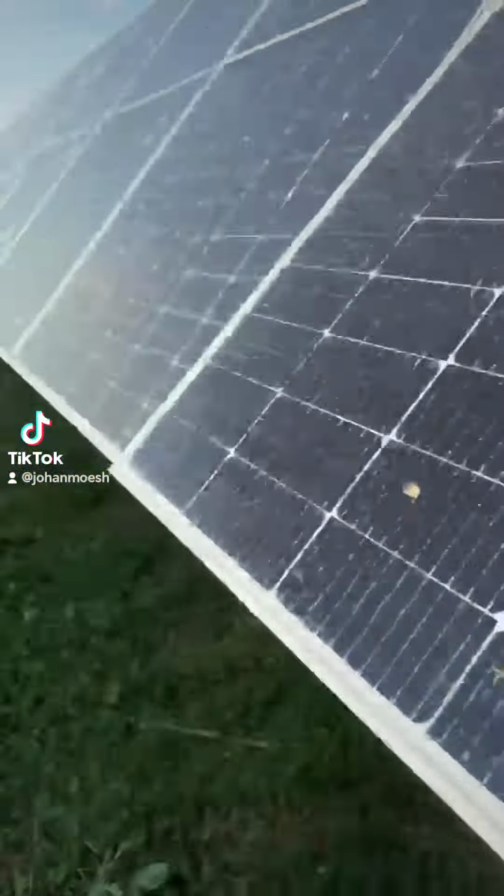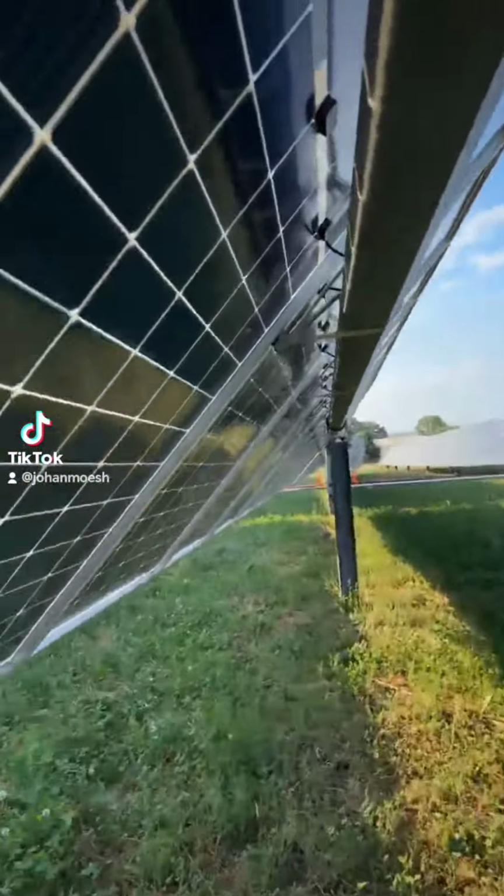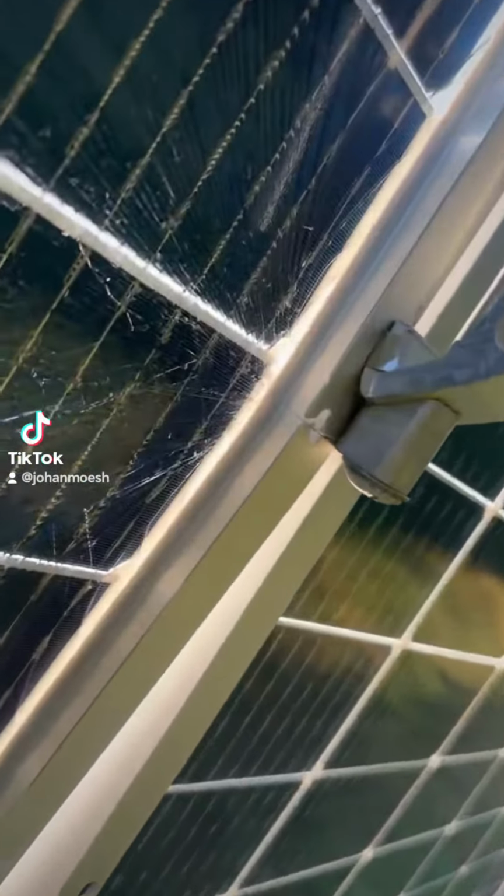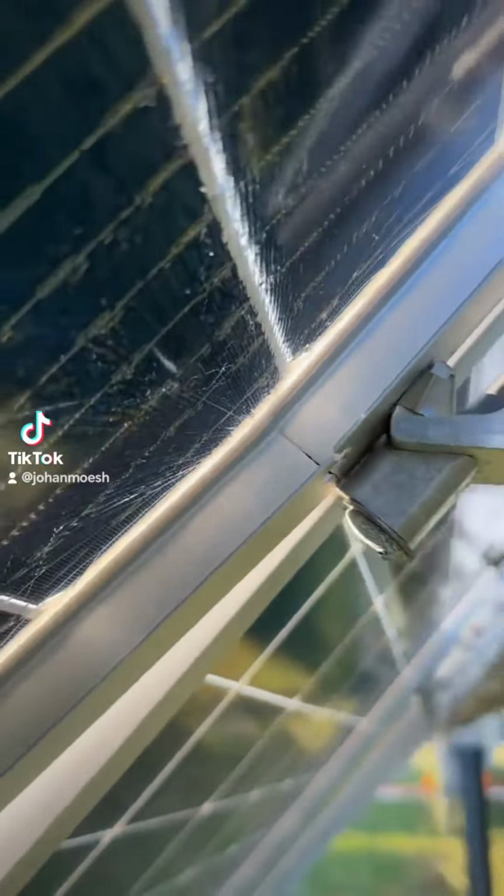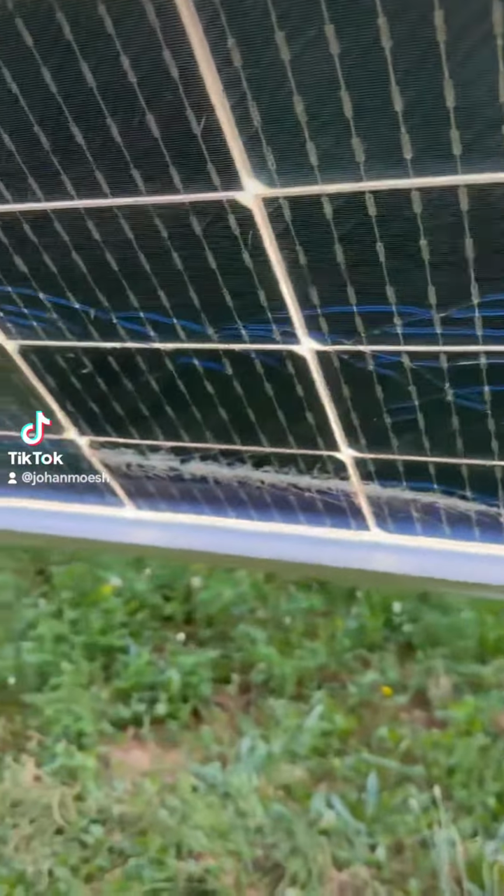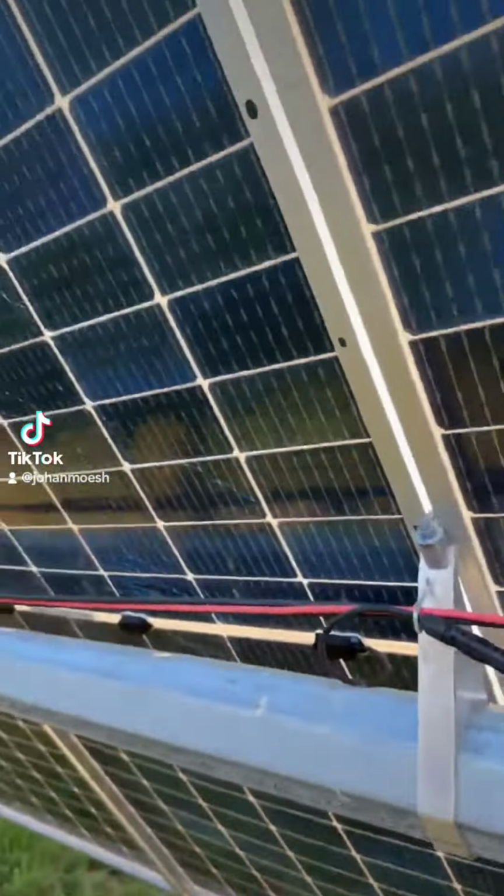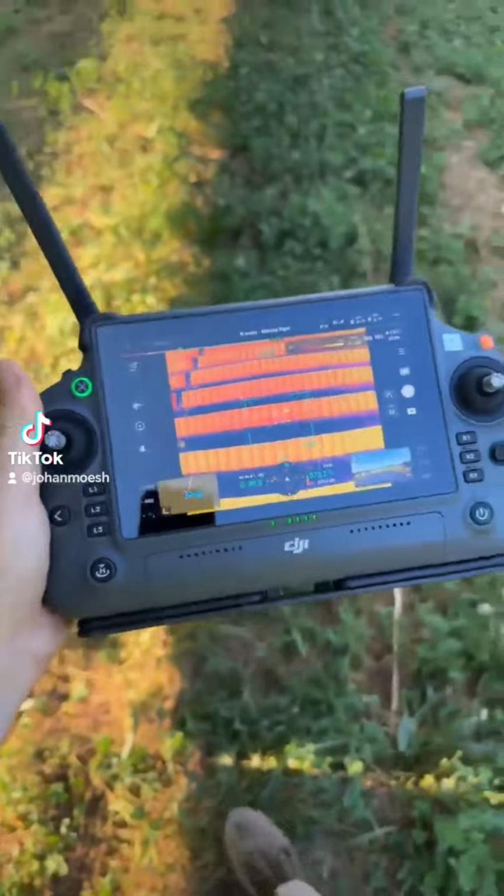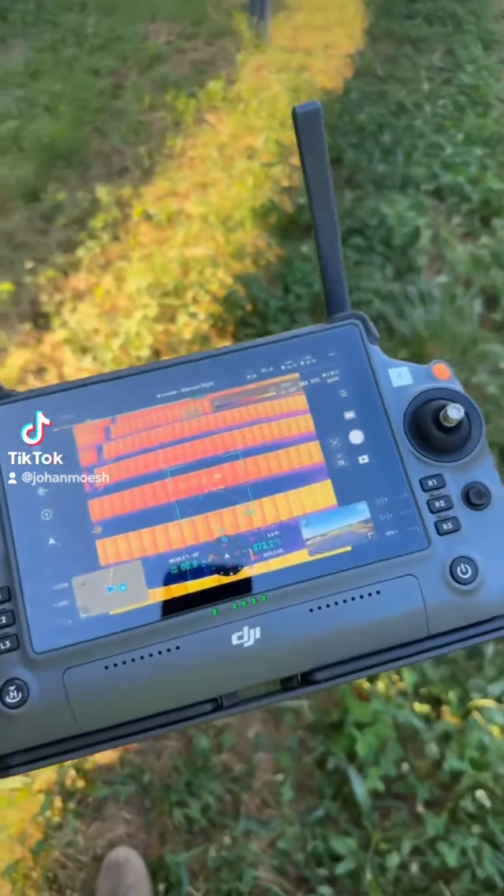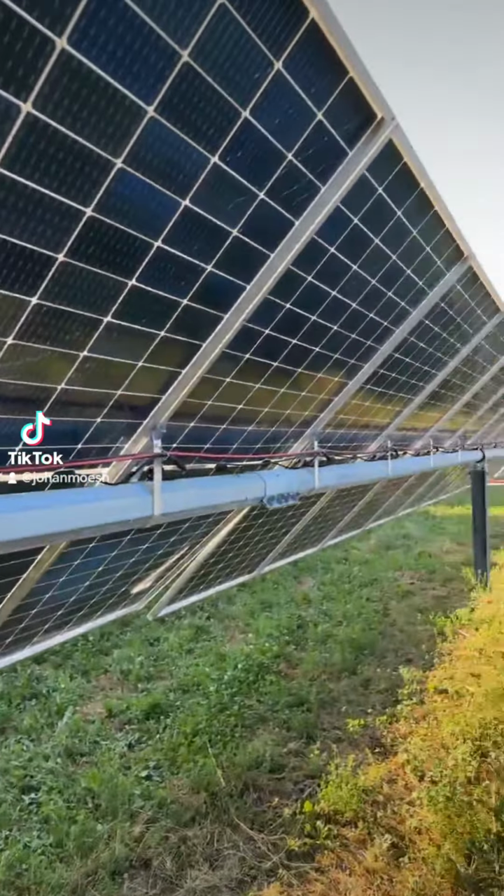And let's go underneath and take a look at what else we can see from behind. And oh yeah, check this out right here. We can see that it's almost cut through, and this module is bending forward here. And we just have all these cracks coming up on the backside of these bifacials. But this is just another reason why drones are such a powerful tool for finding these issues out here in the field and in getting some installers to come out here and have these replaced.